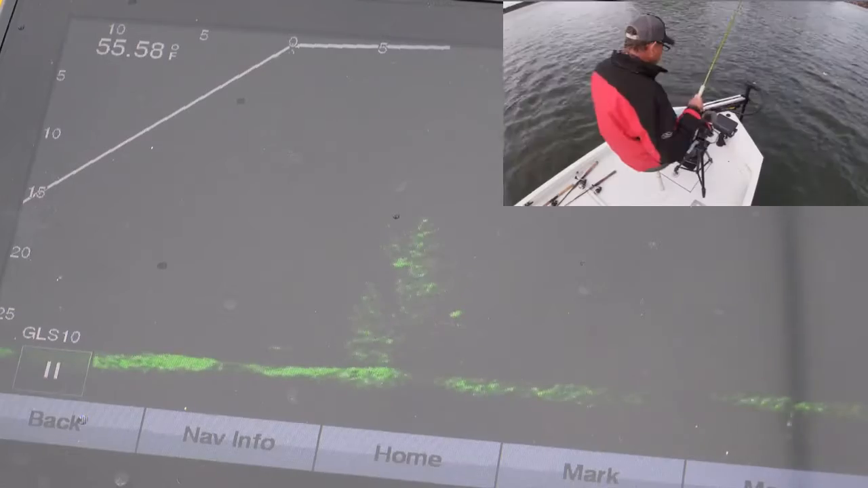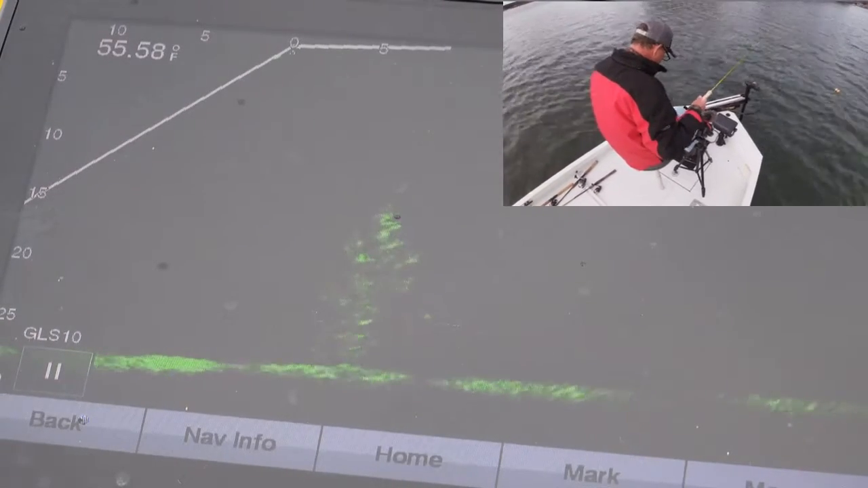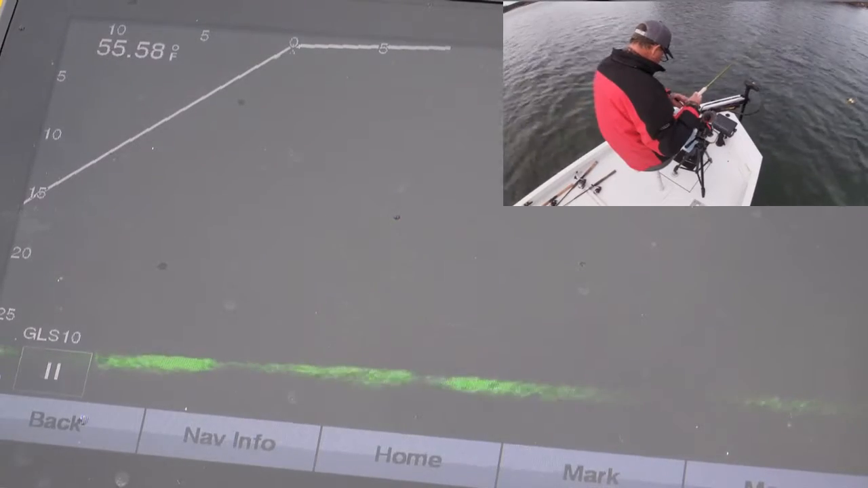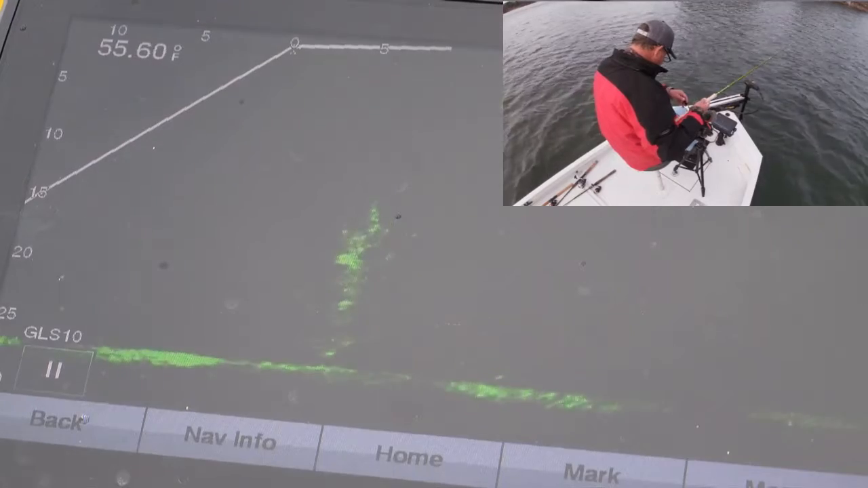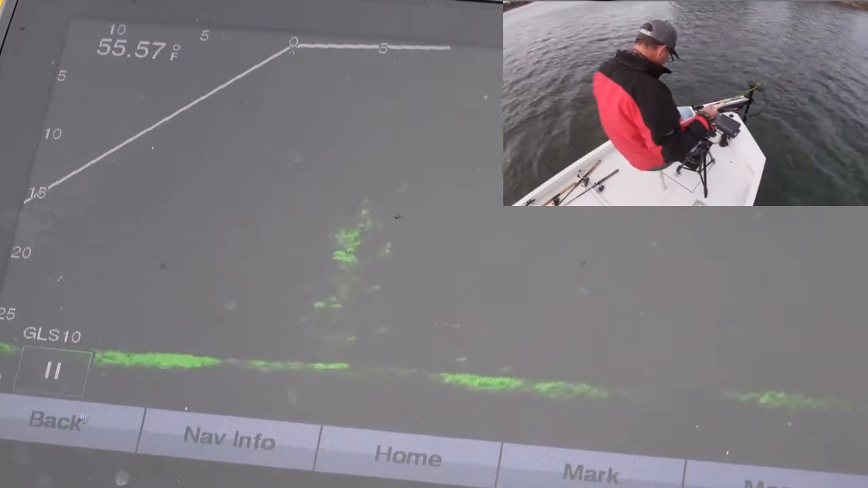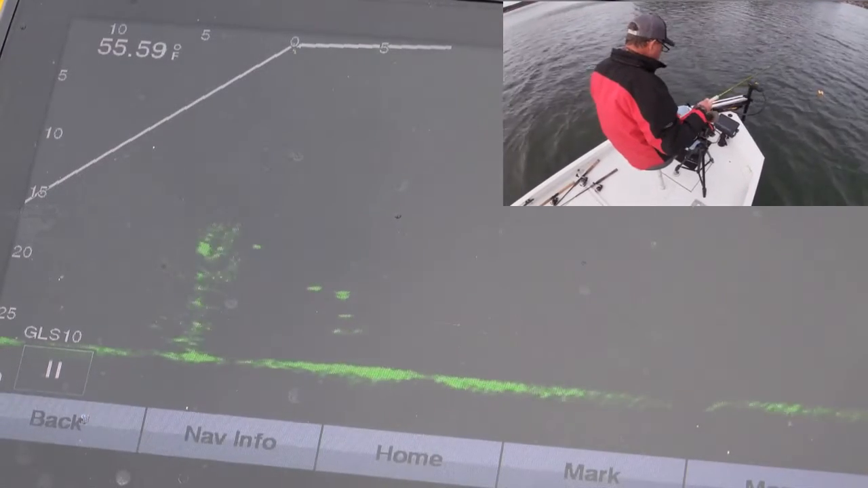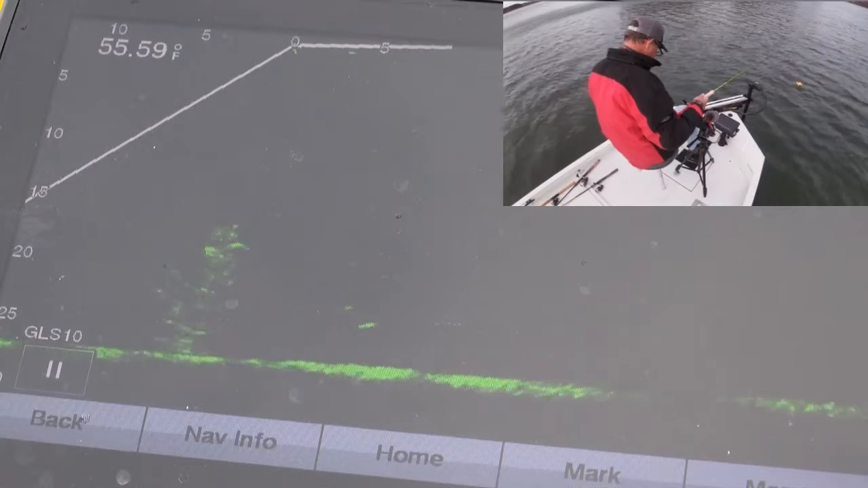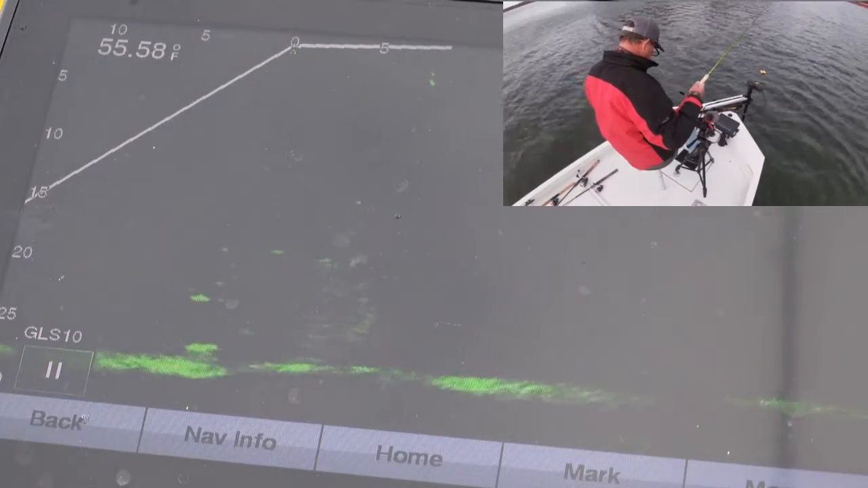It looks like they're roughly 10 feet out. We'll just lay the lure out so you can see the lure going down. So we're going to get the lure and try to keep it out of the tree, right down the side of the tree. Looks like the fish are back to this side. I think I'm actually in the tree.